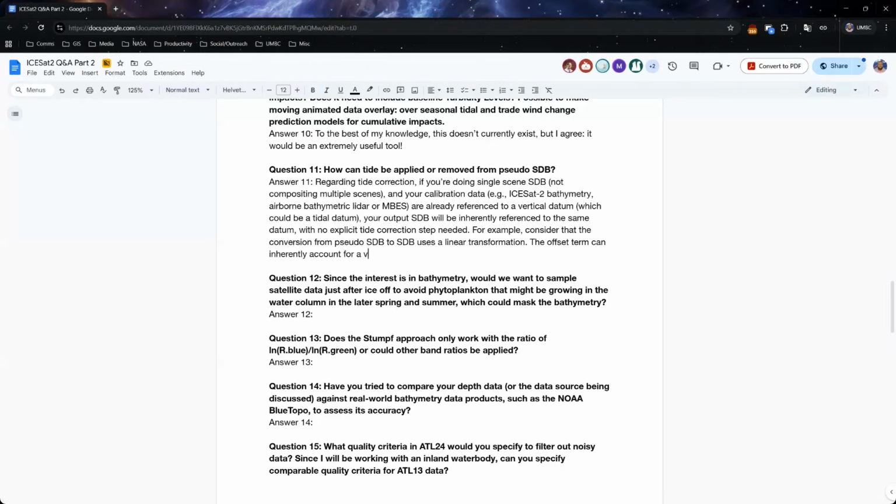The time that you do need a tide correction is if you're compositing or pulling together multiple scenes collected at multiple different stages of tide.